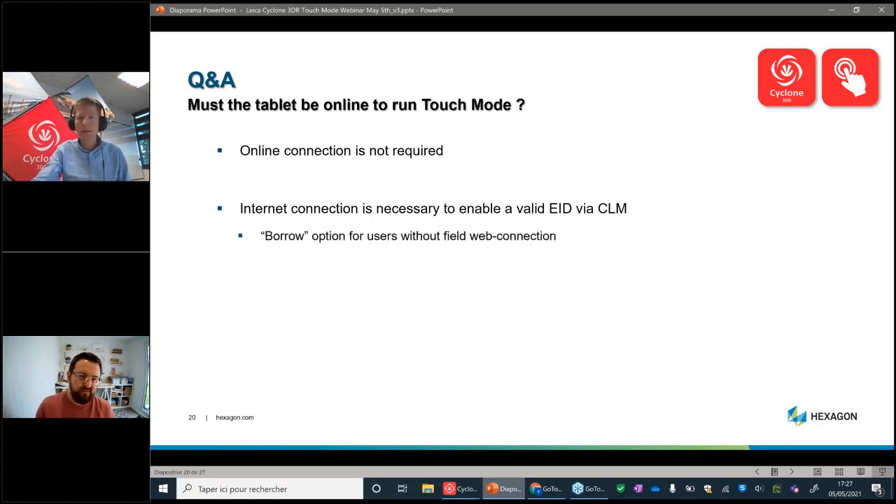It can be achieved in two ways. The borrowing option is possible for offline field jobs. And we also recently improved the licensing of 3DR, and now rehosting the license of 3DR is unlimited.